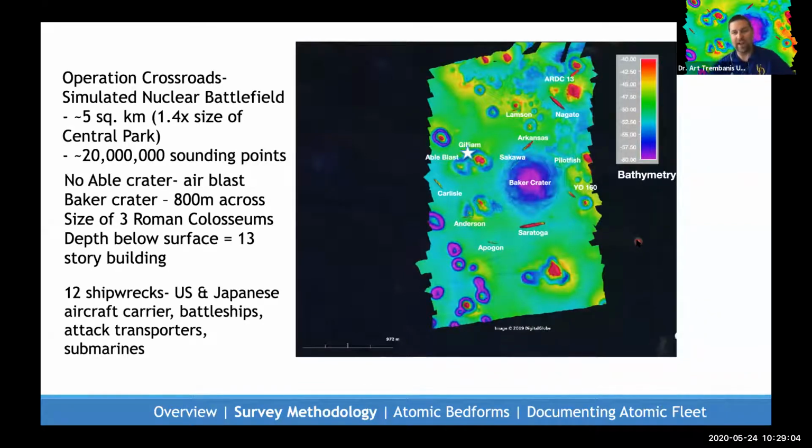And I think if I had to ask folks, where do you think an atomic bomb went off? It doesn't take much imagination to realize that it's right here. You can see this dent on the seafloor that looks like Captain Marvel herself has punched a dent in the side of the planet. And this was an amazing find for us. We had no clues or real expectation that it might still be there.